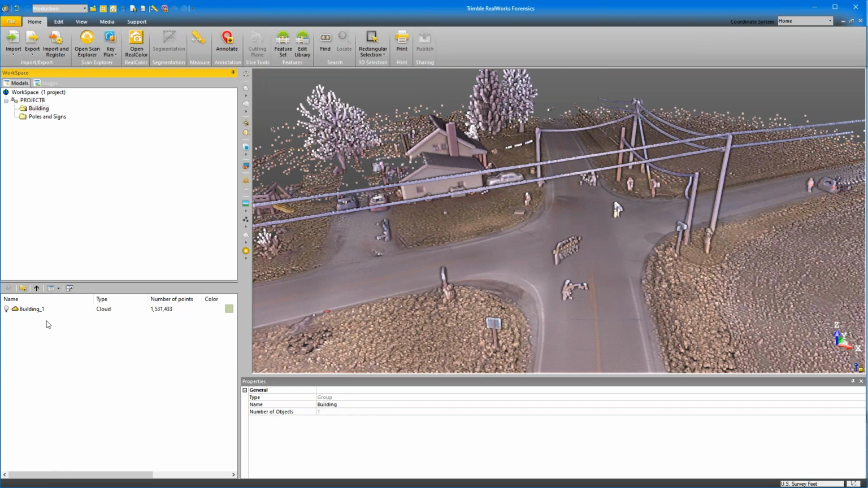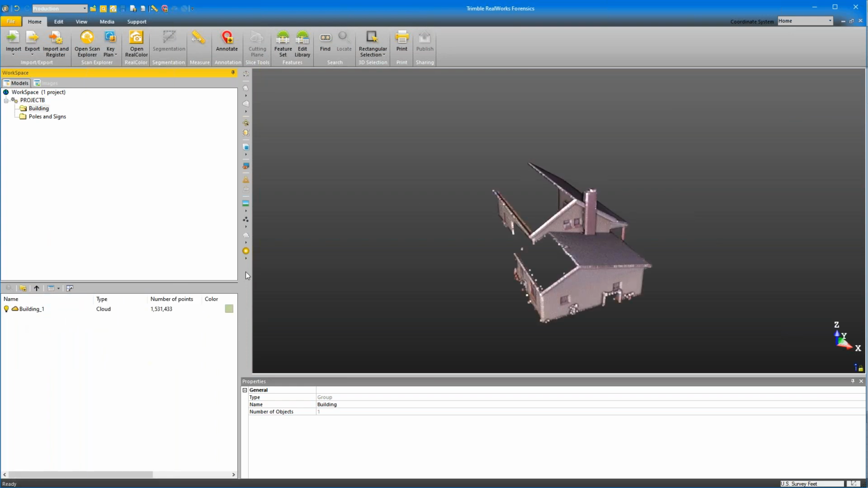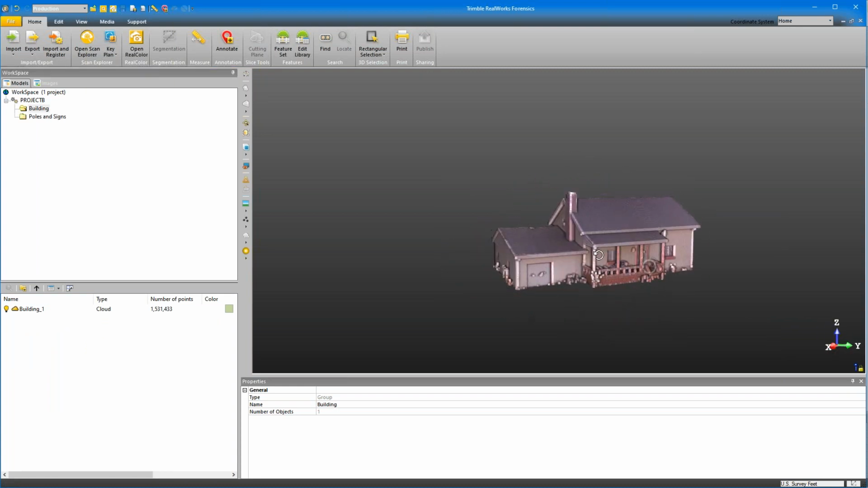Now in our building, you'll notice that this is a folder where the others are clouds. When we open up the building group, it's going to look for any buildings in there. So I'm going to go up one level. I'm going to turn my project cloud off so we don't have anything showing. I'm going to go into my building and turn it on, and RealWorks recognized our building.